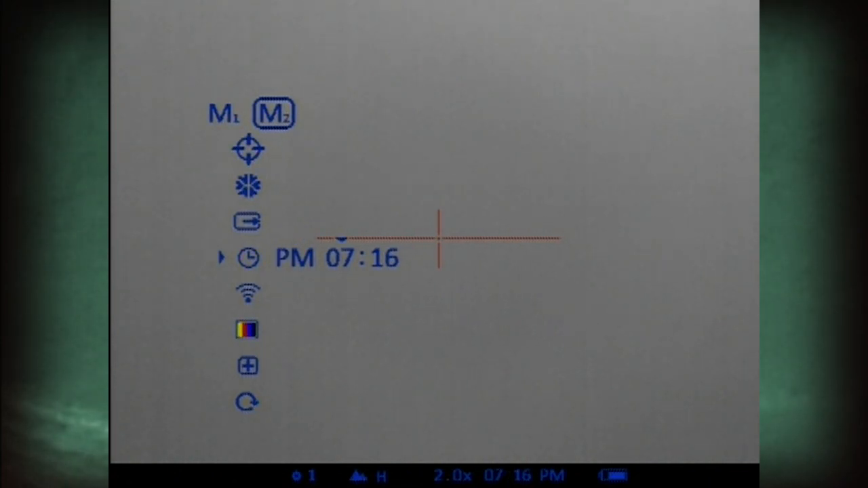Set the time by selecting the clock. Rotate the controller and select AM or PM. The cursor will automatically change to the hour. Rotate until you select the hour and repeat with the minute.